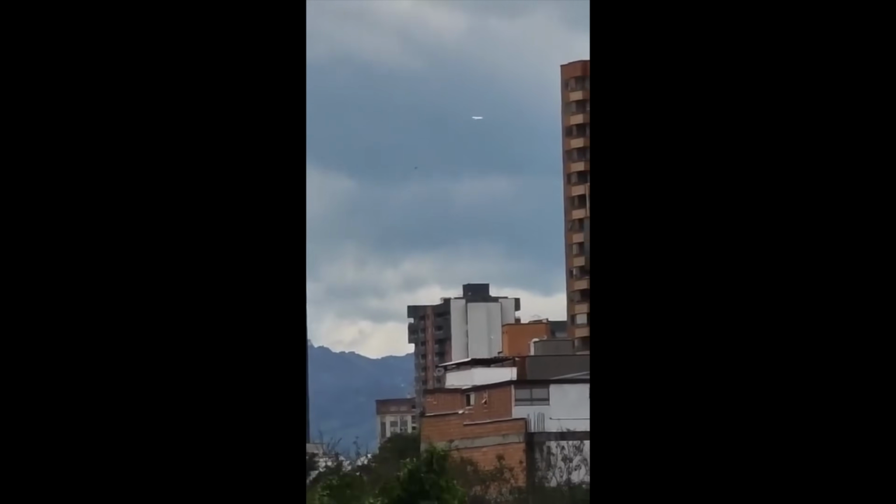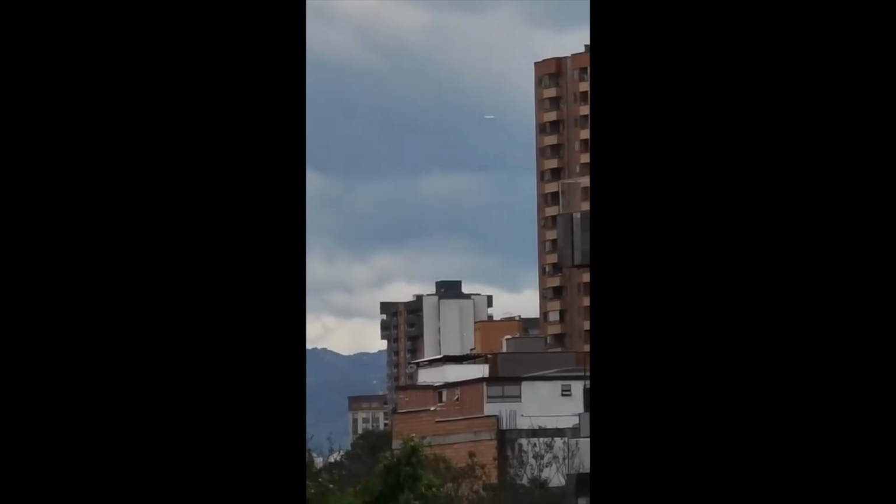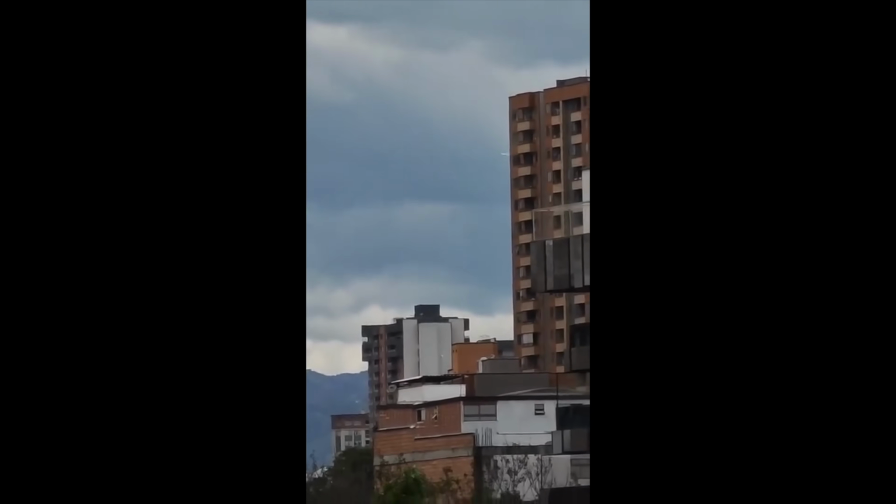And it makes me wonder if it's two crafts in tandem or if this is just what the whole craft looks like. These are the working parts. And this glimmering effect and that piece that we're seeing at the bottom is the machinations that we don't know about actually at work. That's such a fascinating clip. And I love that more and more people are capturing their UFO sightings all the way to the end.